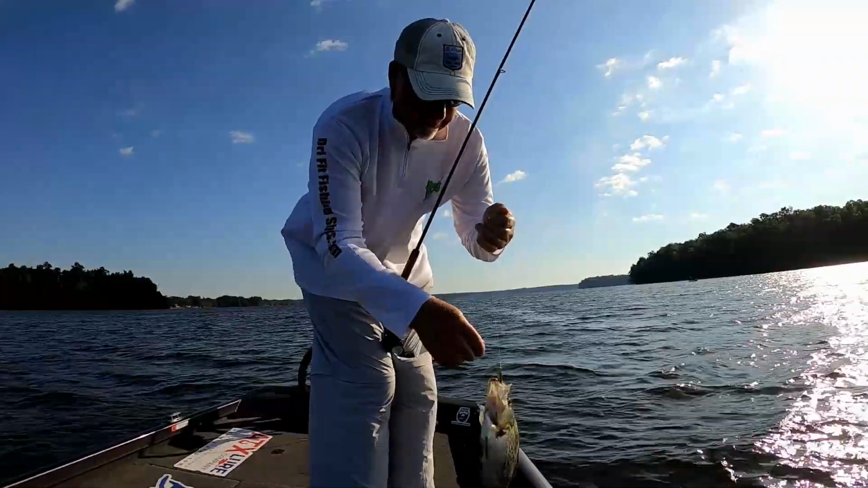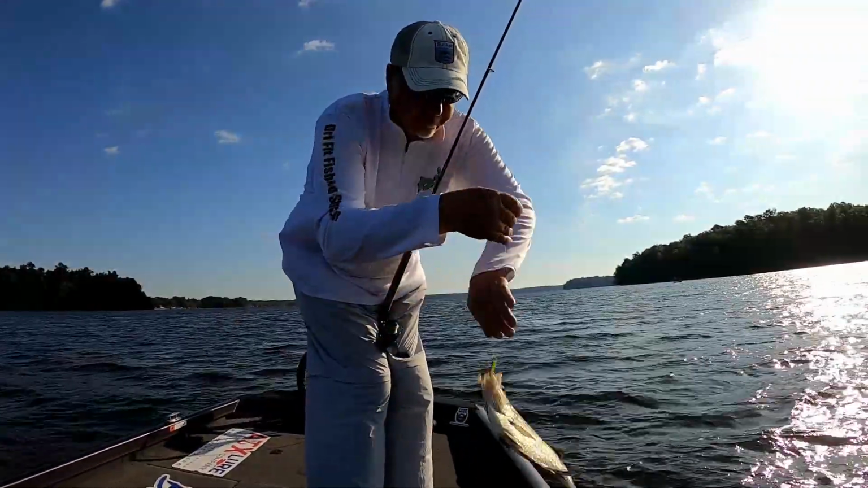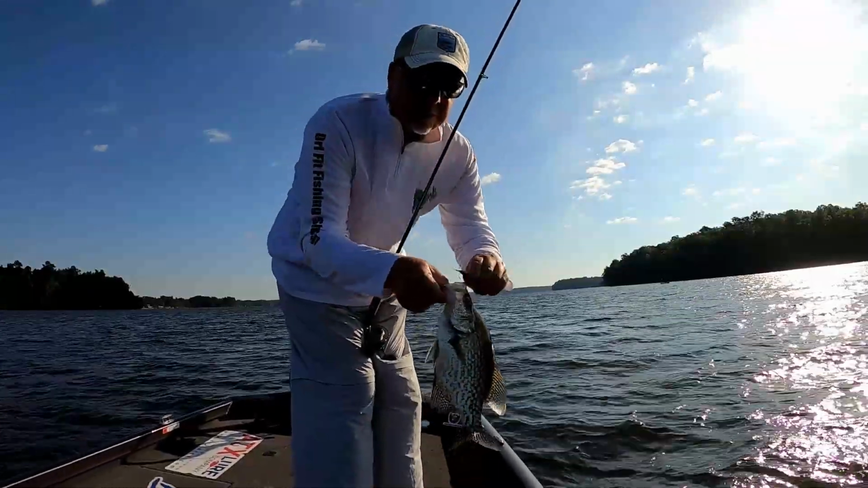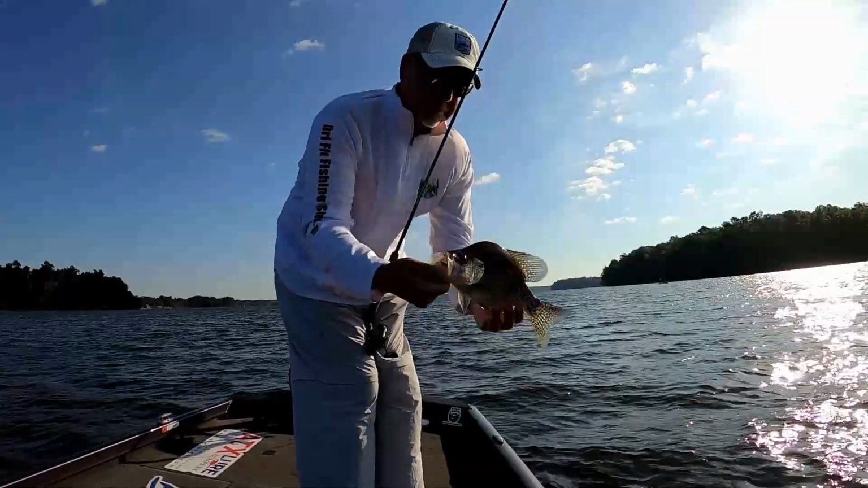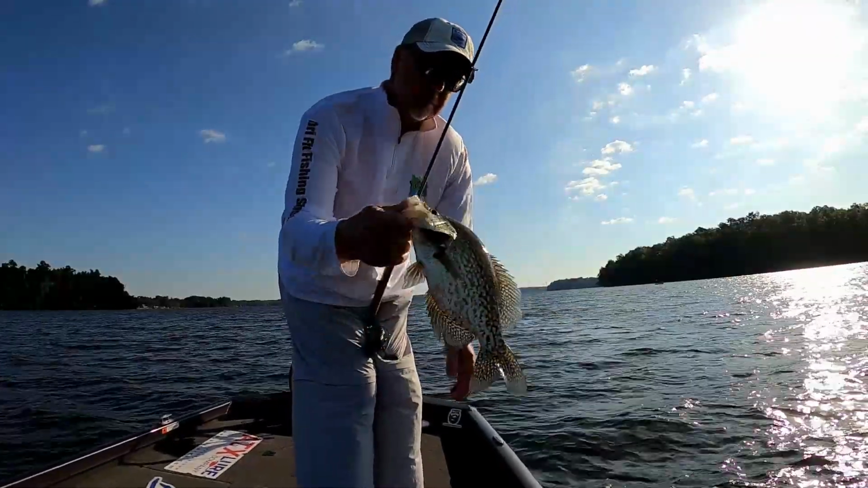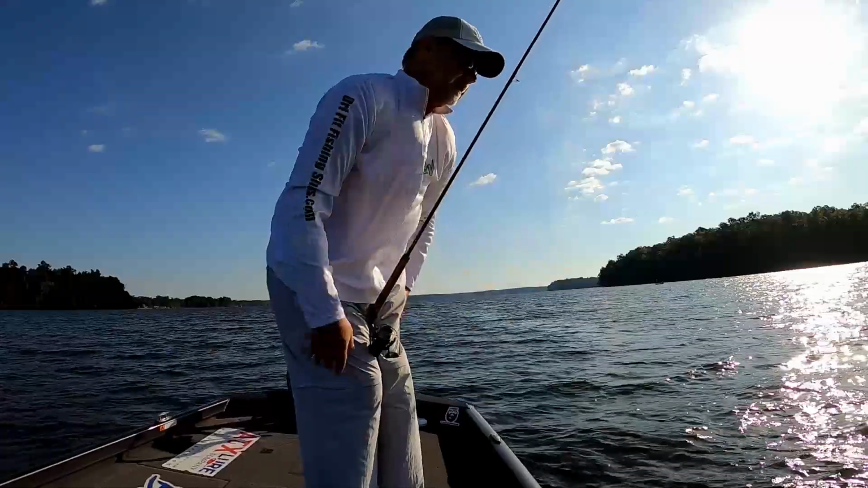Fish with a stripe on his head. Yeah, it's funny, most of the ones I catch with stripes on their head are smaller fish, but that's a decent sized crappie with a stripe on his head. Speedy Gonzalez crappie.